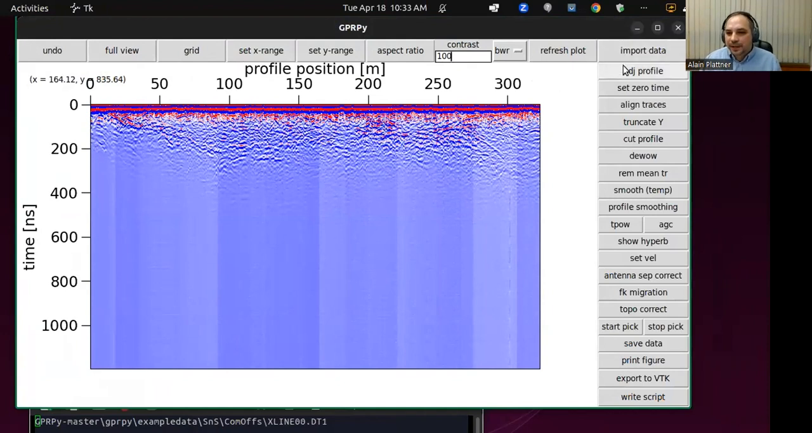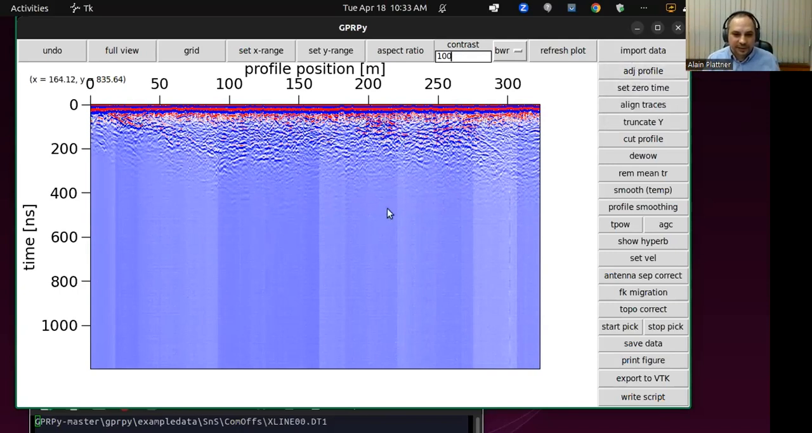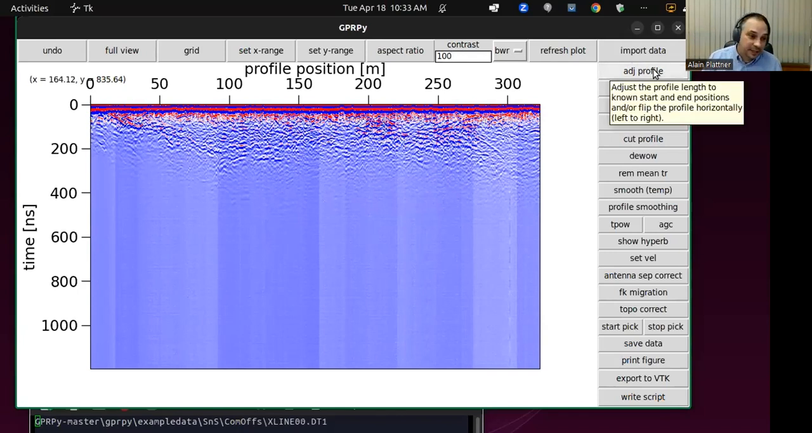Okay, so let's have a look at the processing steps. Adjust profile: if you, for example, have your tape measure the opposite way of your actual profiling, then maybe you want to flip your profile here. And so adjust profile can do that.